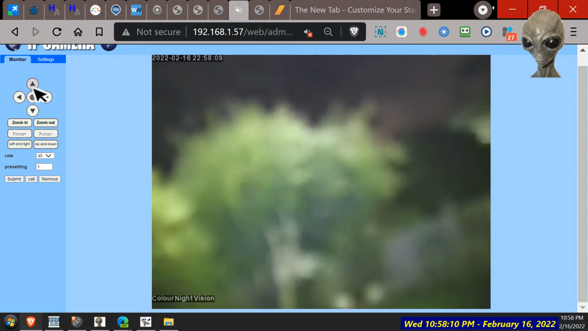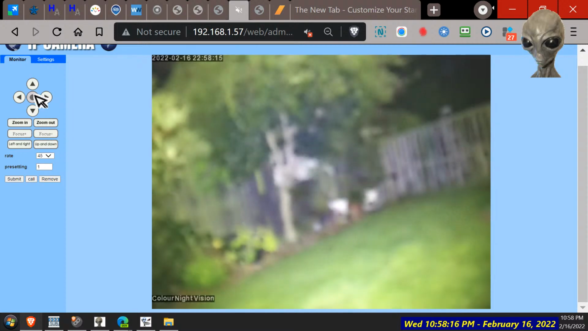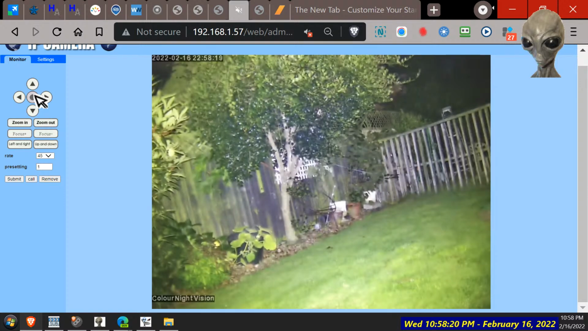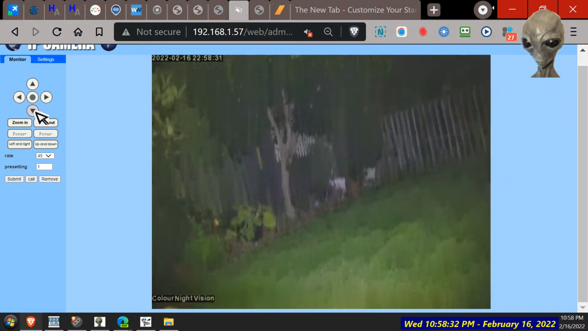Not a cloud because it's green. There you go. Why has it gone all blurry though? Alright, it's gradually trying to focus. Wonder how it works that out. That's quite clever, really. Goes in and out, in and out, and then finally locks on. So yeah, maybe that was the moon then.